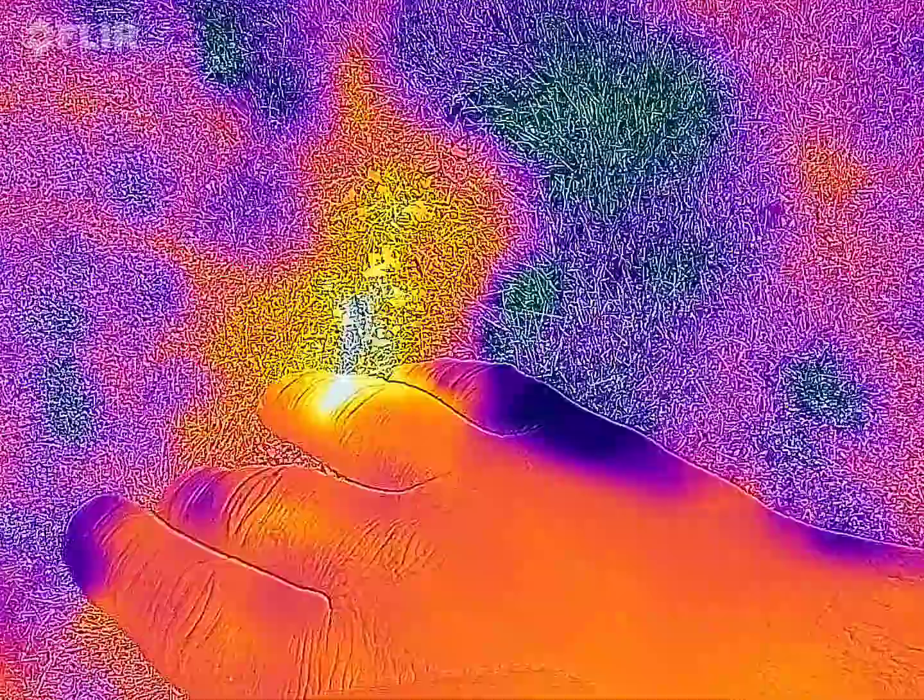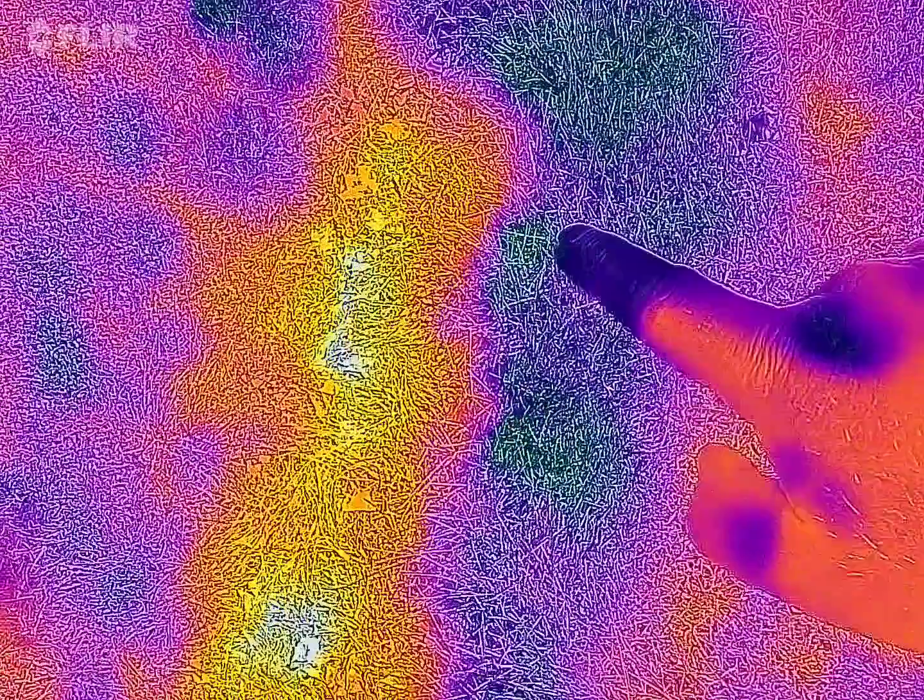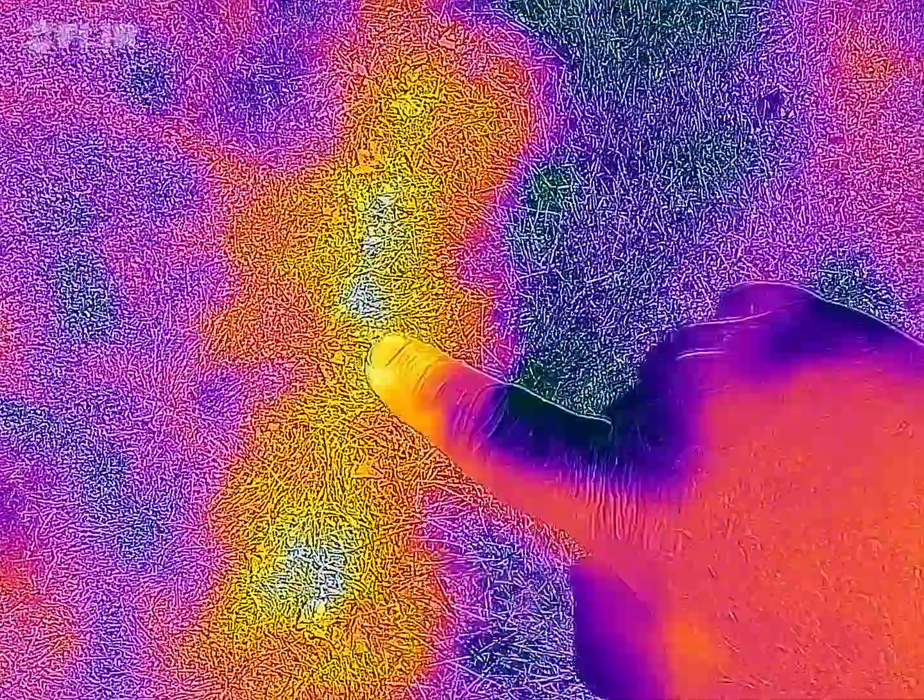So what I don't understand is you got the green grass here and you got green grass here, and then here, this spot, the grass is bleached white and dried out. And it's very hot there. And I don't know why this particular spot should be so hot, but there it is.